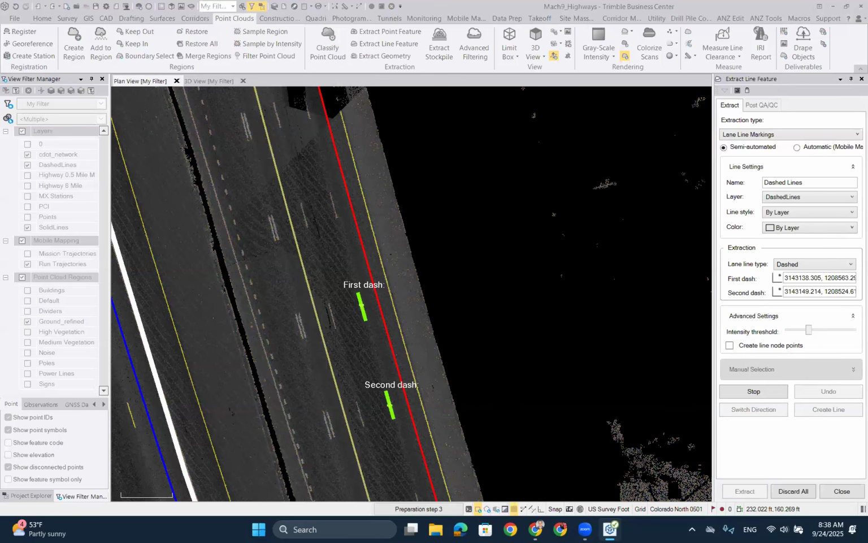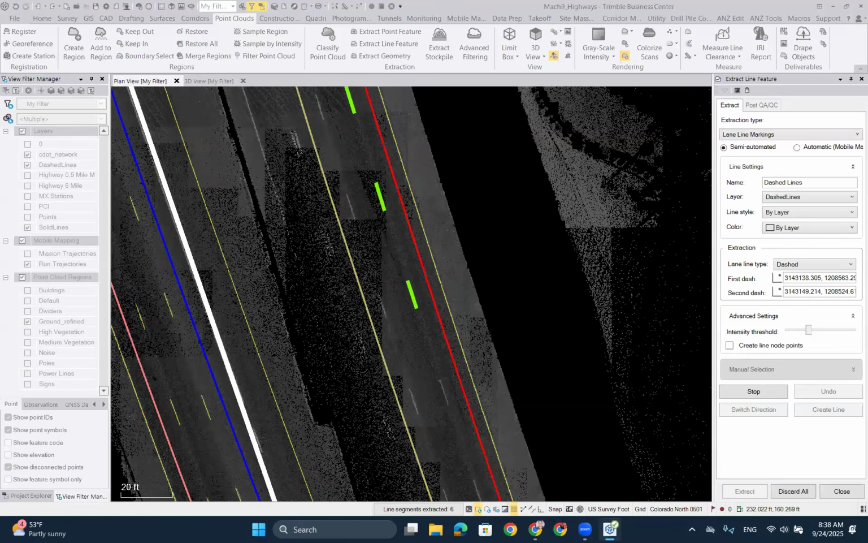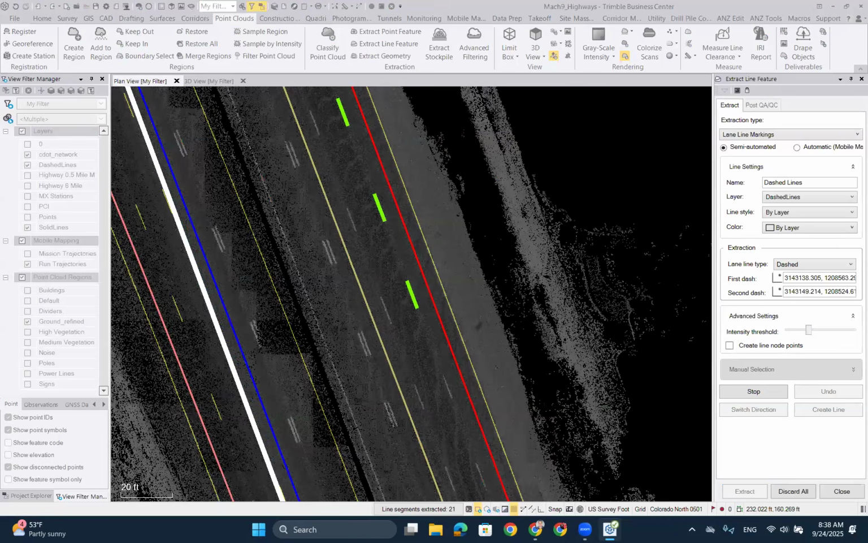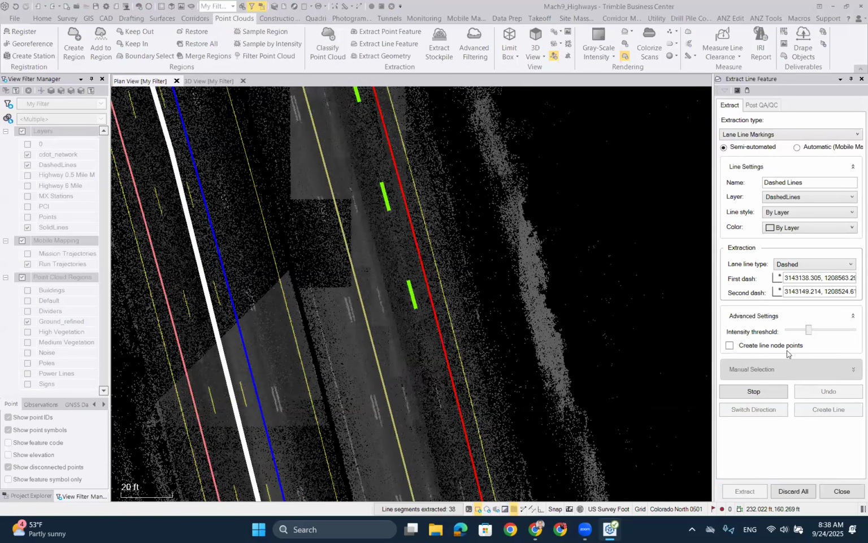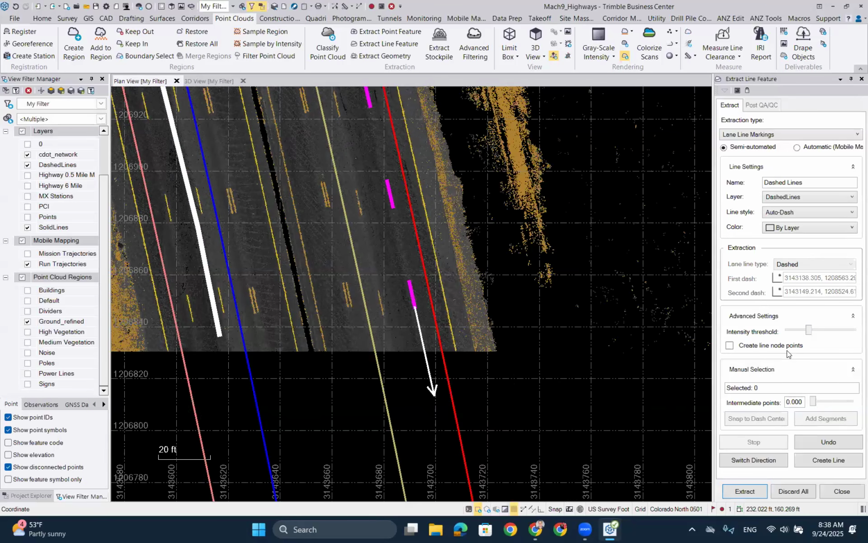Extract, and then you'll see TBC will automatically jump from dash to dash and create them. You can create line node points, so create 2 points on each of the dashes. If you want to have actual points for the dashes, you just simply tick your create line node points on here as well, and it will create points for you on these line nodes as well.